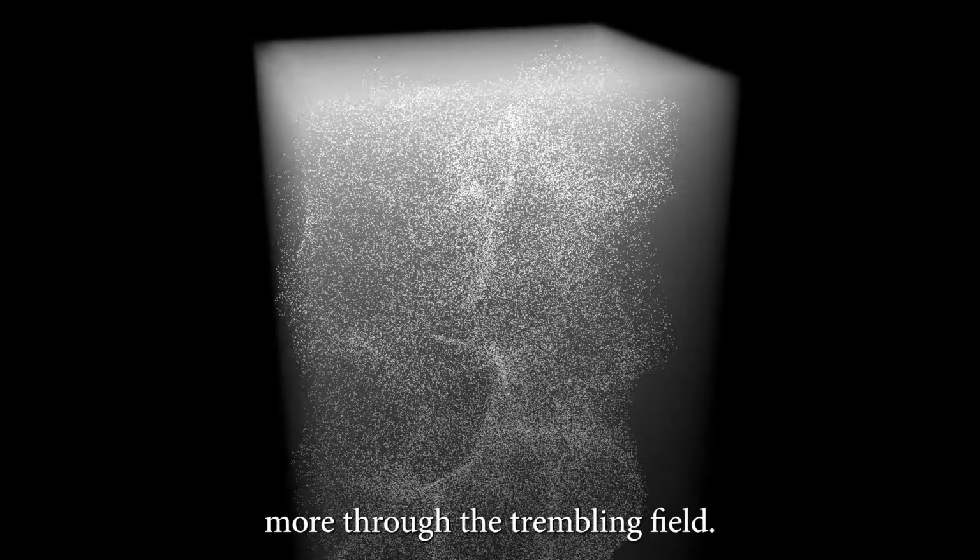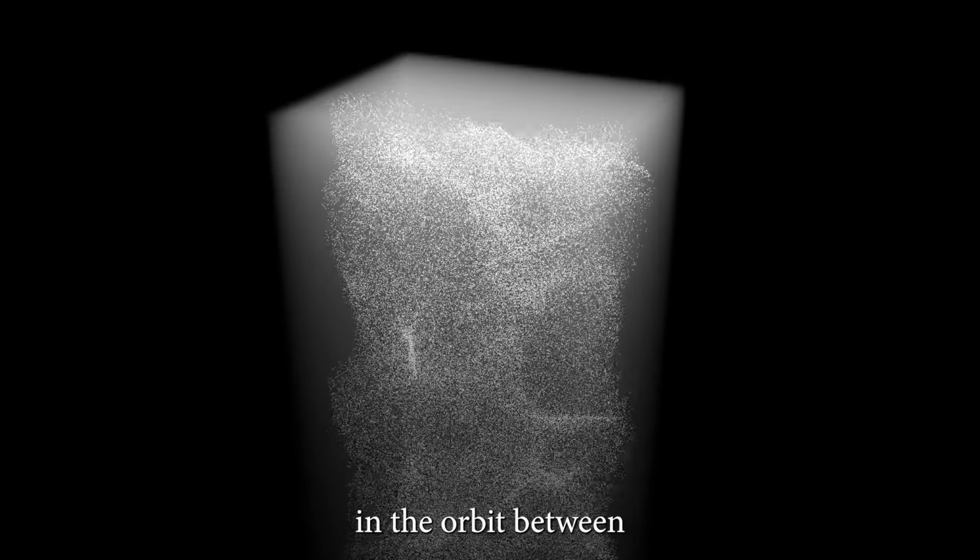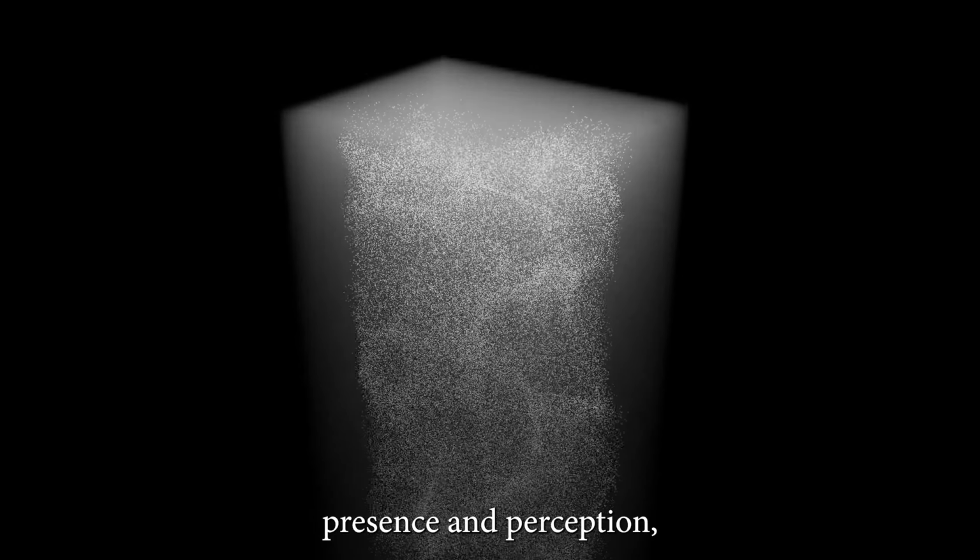As we drift once more through the trembling field, the question remains, not what space is, but when it becomes. In the orbit between presence and perception, between need and nearness, dwelling begins.